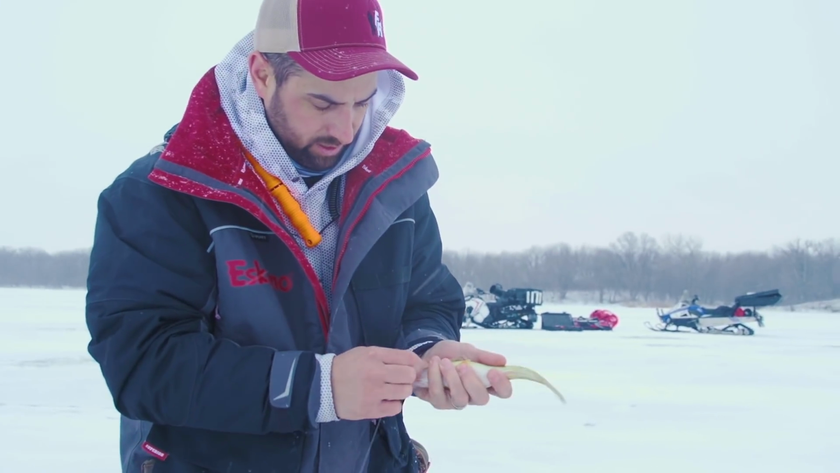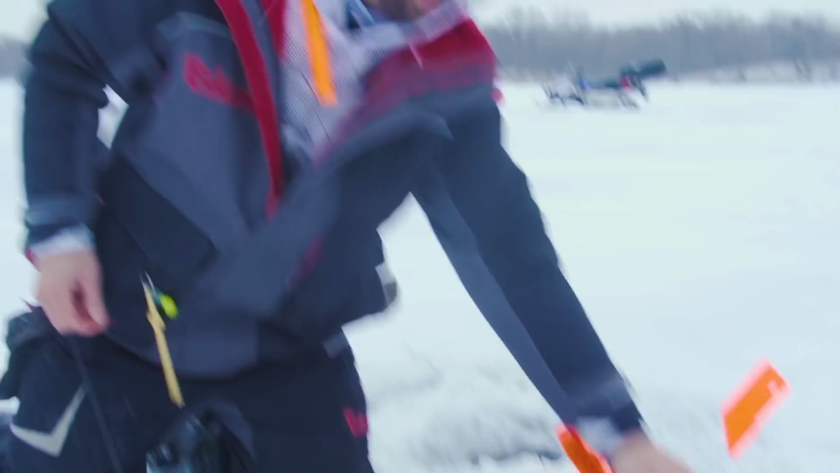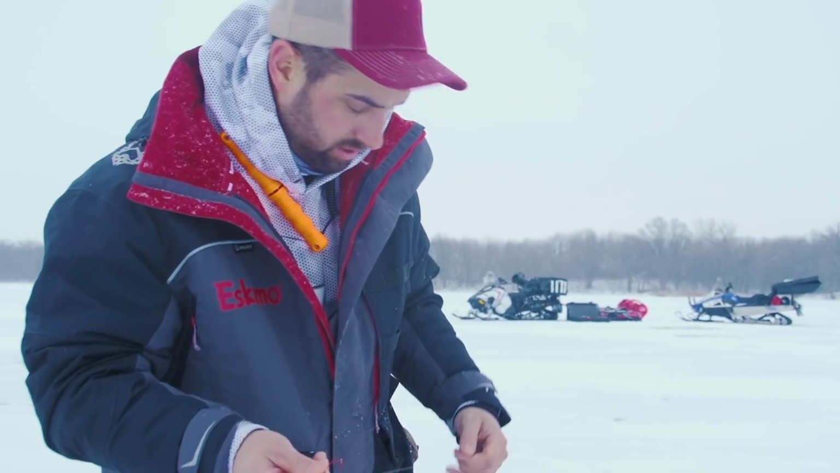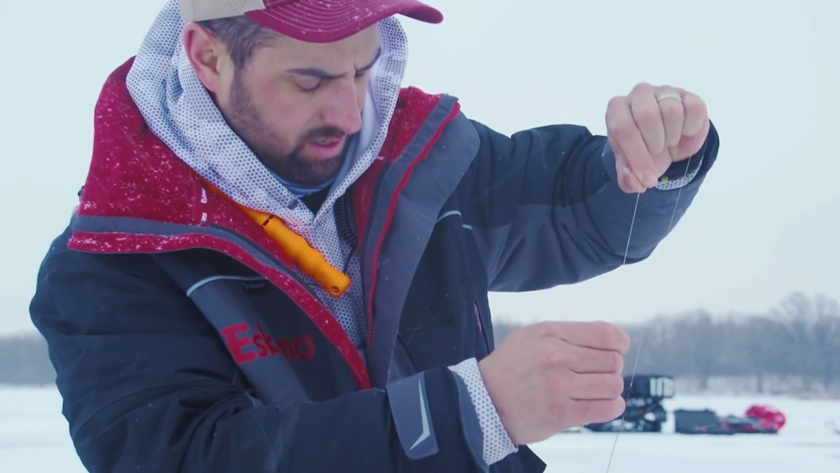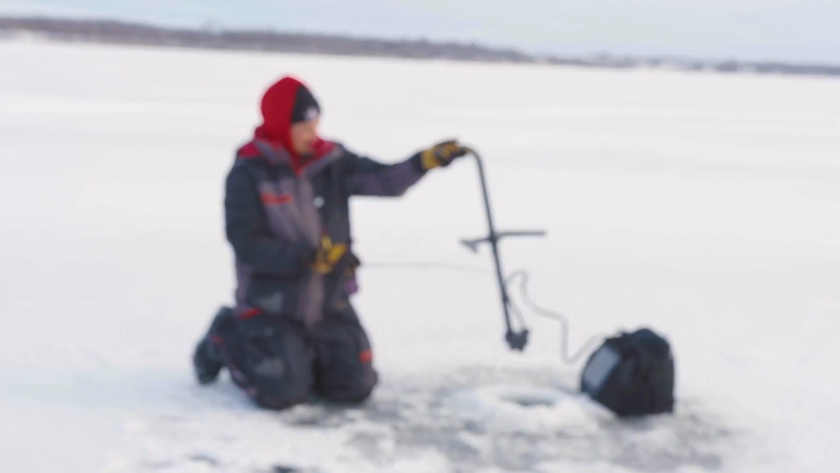Not a huge one, but you never know what you hook. Sometimes you get some pike, some walleyes. I got a couple crappies last time I was here on the tip up, just a bare hook and a minnow, and a split shot, and it ups the odds of catching some fish.